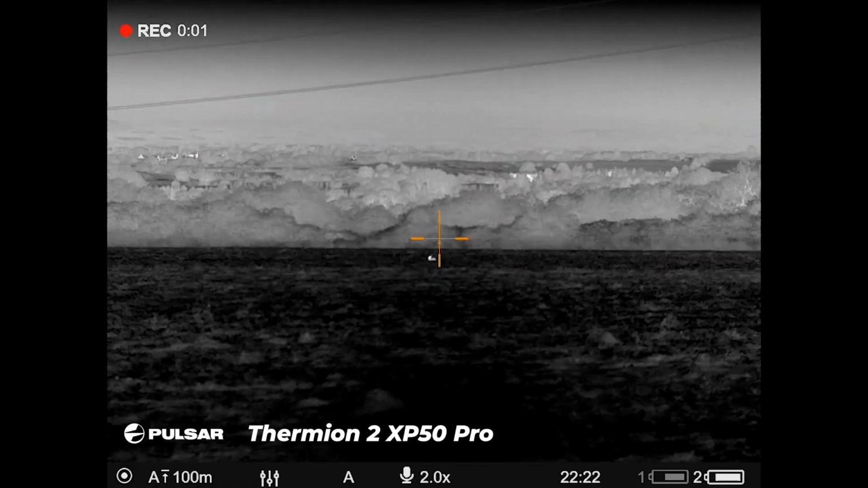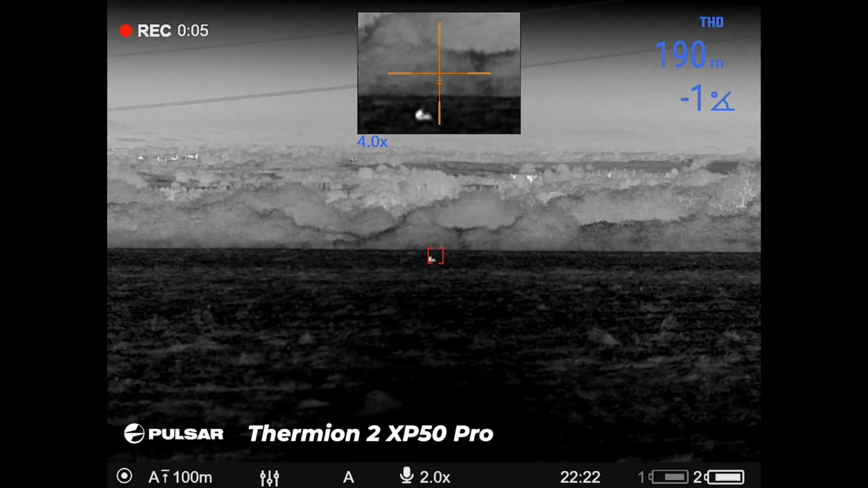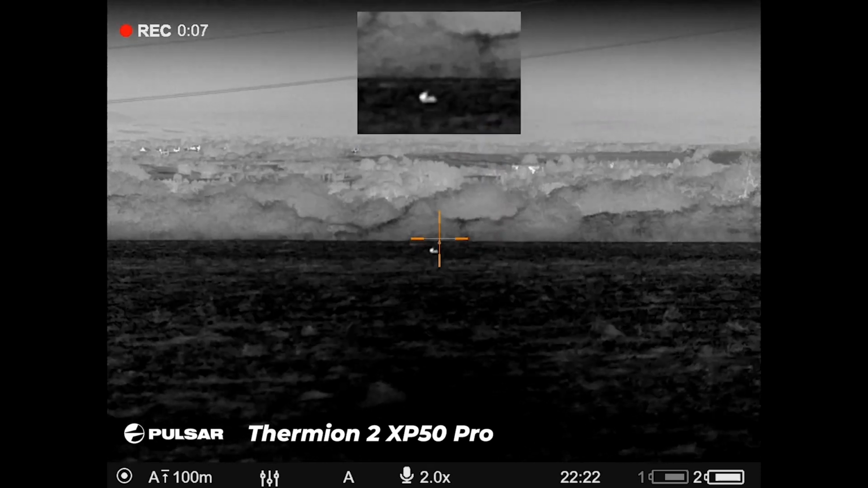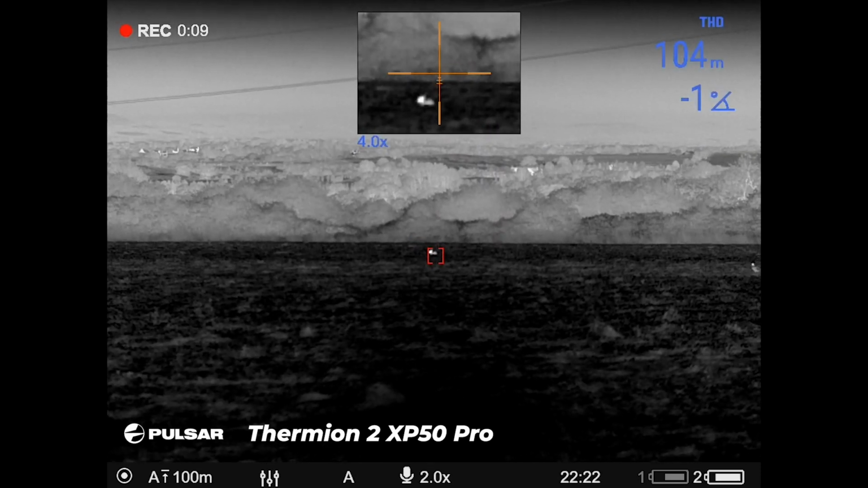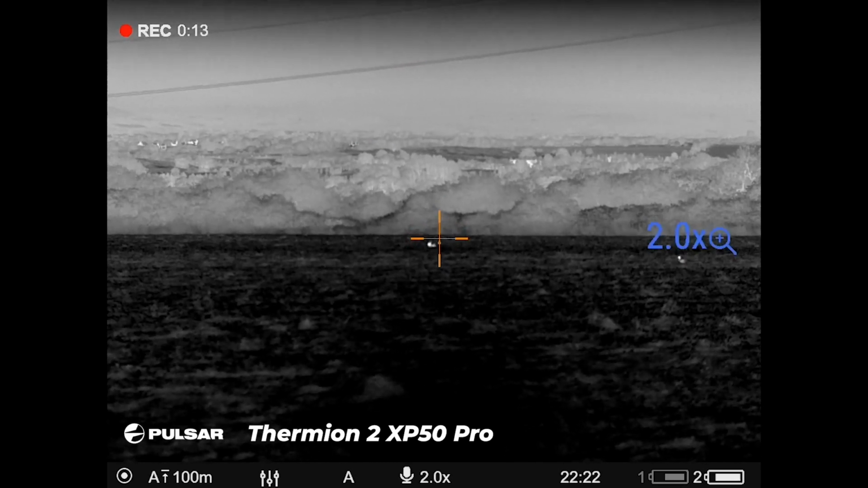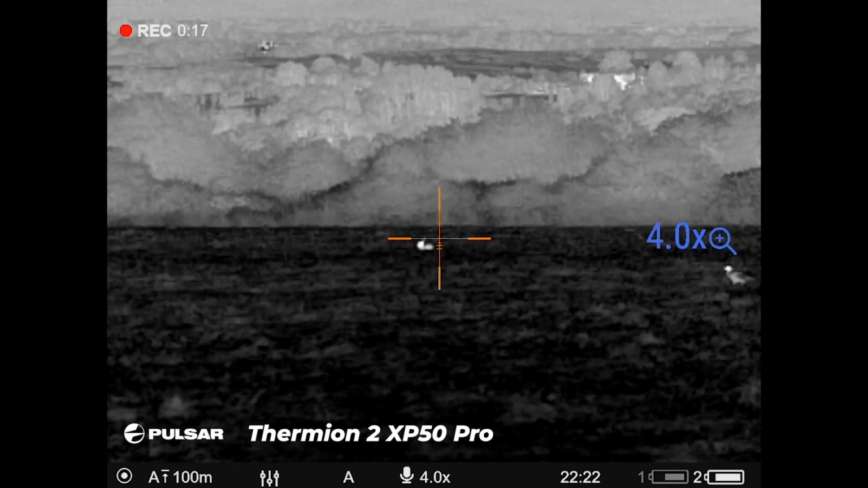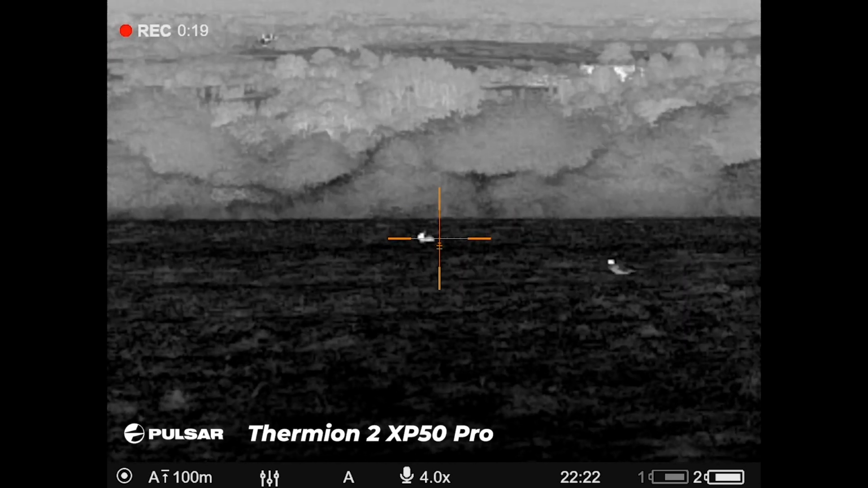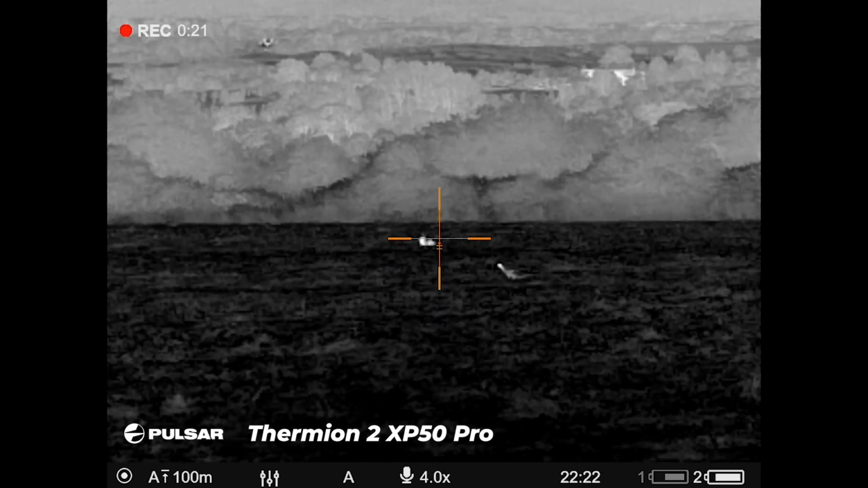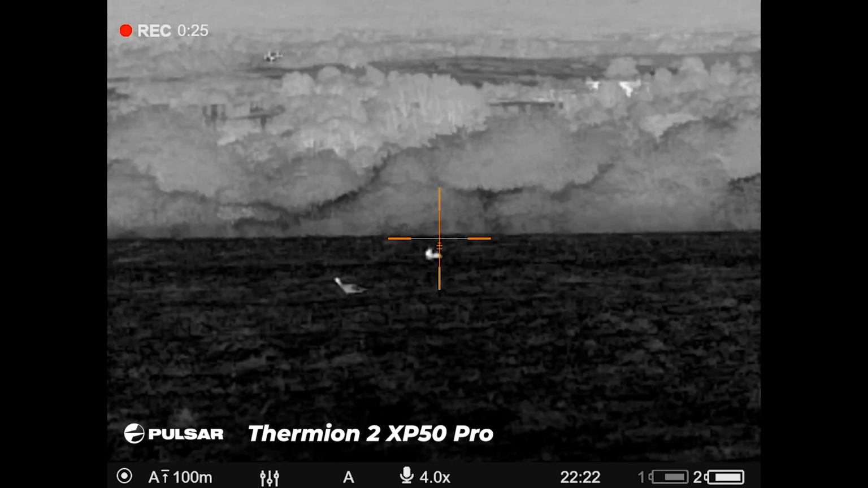Looking at the rabbit and pheasant, we were just looking over an area. I've been looking for a fox, and while we were waiting there, we saw a rabbit, and as you can see, we ping it. It's approximately 100 meters. So we're watching the target, and then a pheasant literally got up and just walks across the front of us.